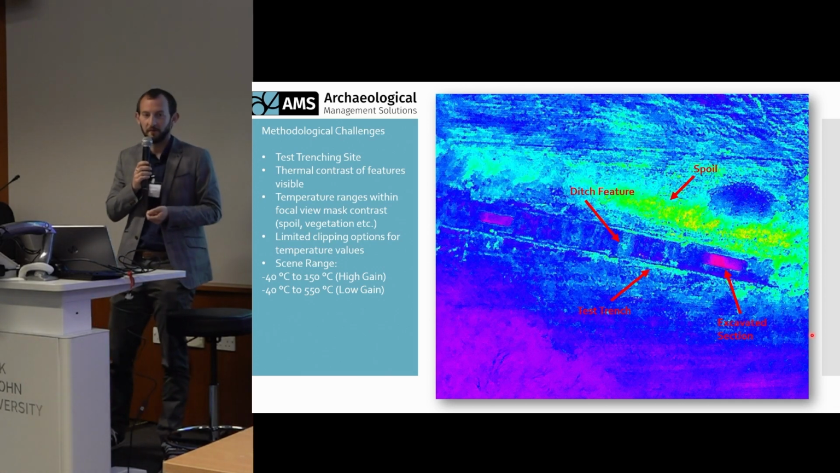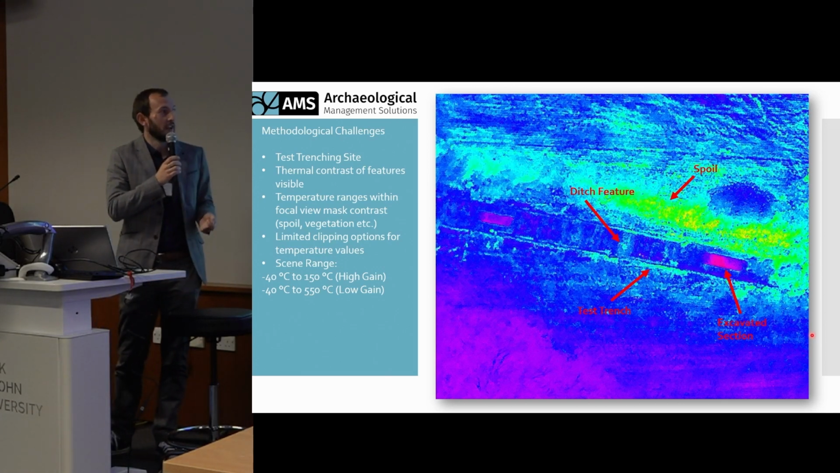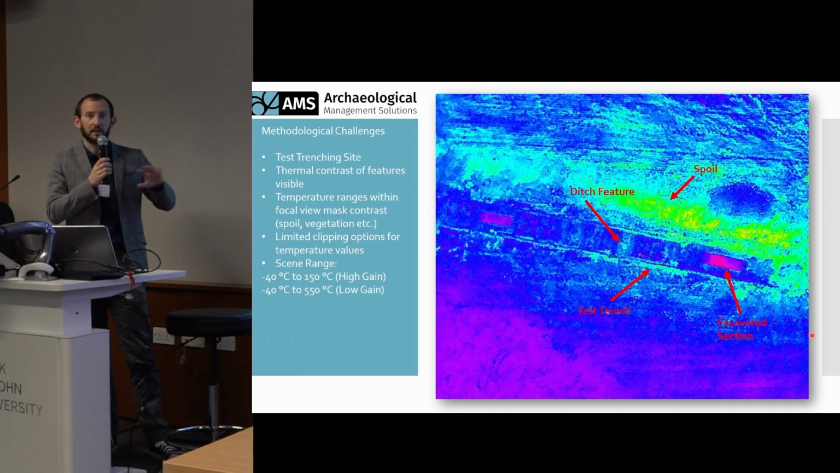So basically, if an archaeologist was to walk into this image, because of the high temperature of their bodies, this would dramatically change the image and make the more subtle features less visible.